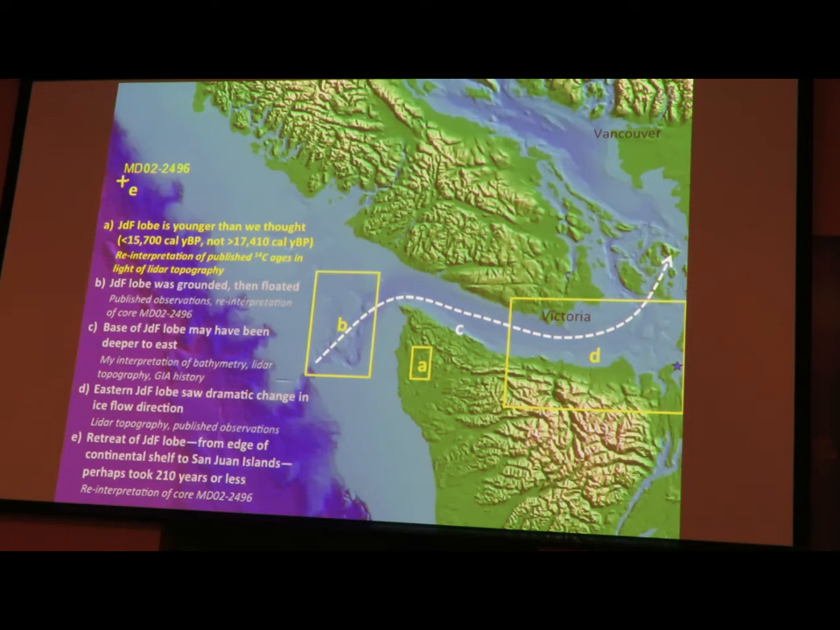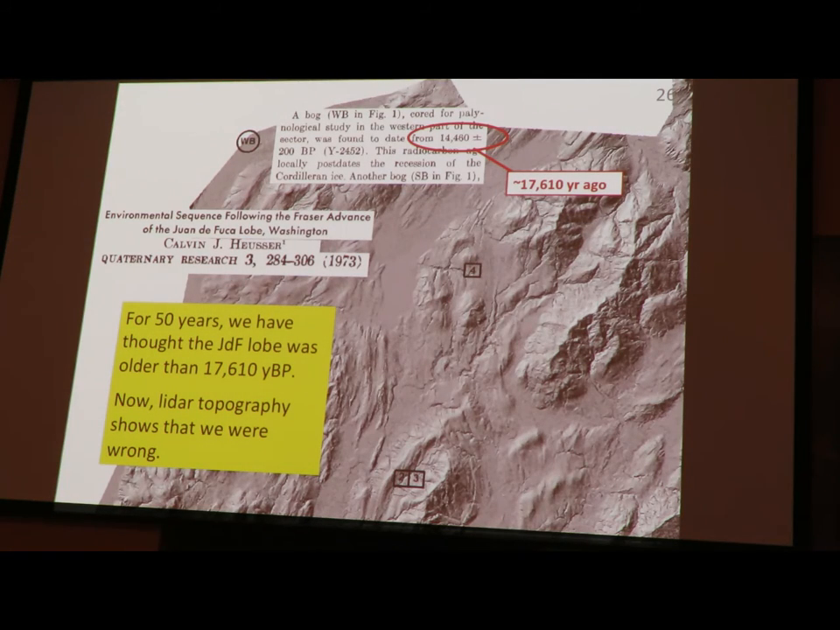The first is that for 50 years we've had the age of the Juan de Fuca lobe wrong. It's younger than we thought it was. And let's go there. This is work by Cal Heusser, who collected samples for pollen analysis to find out what kind of forest grew after the ice sheet left. And that was his interest here.